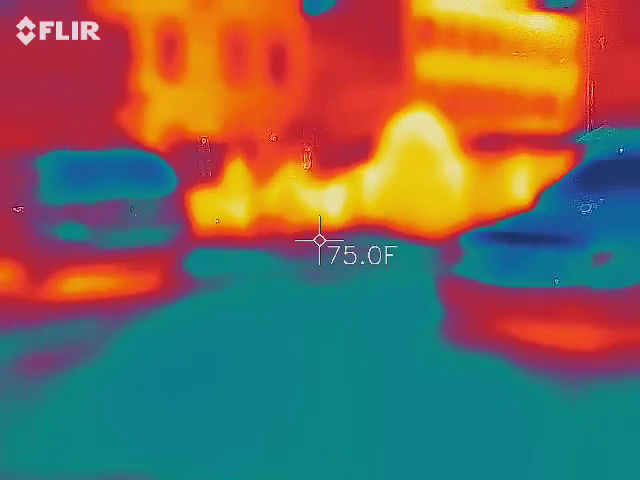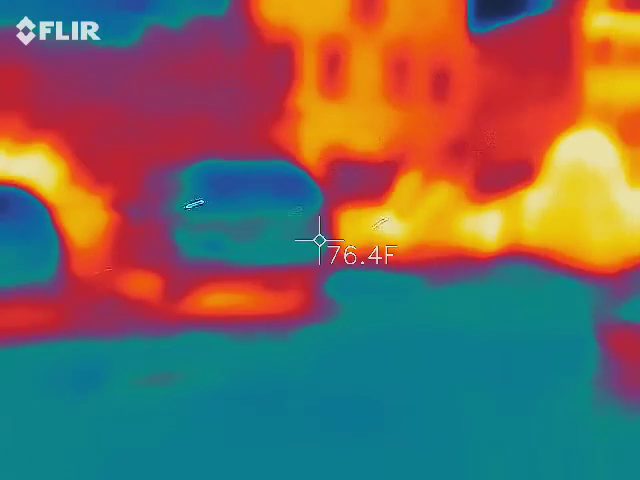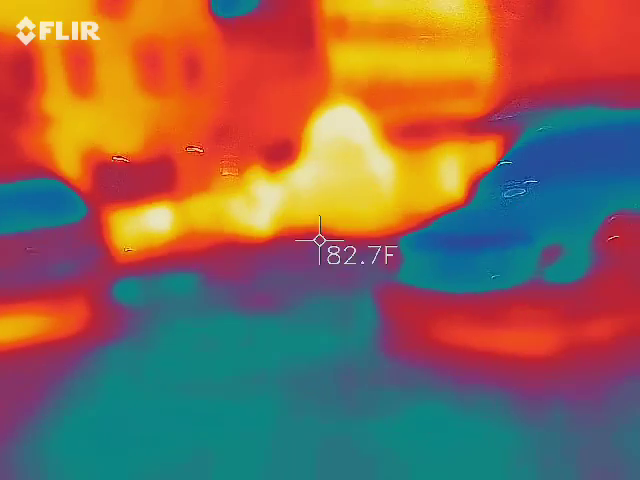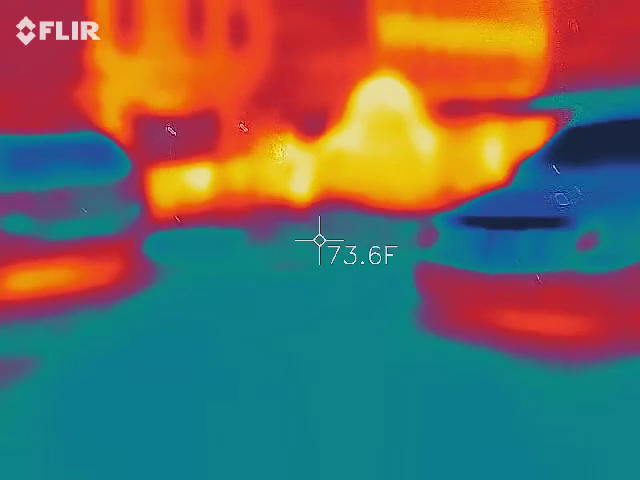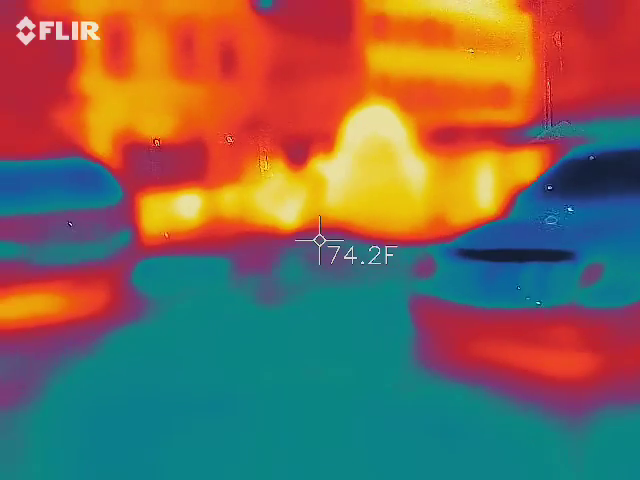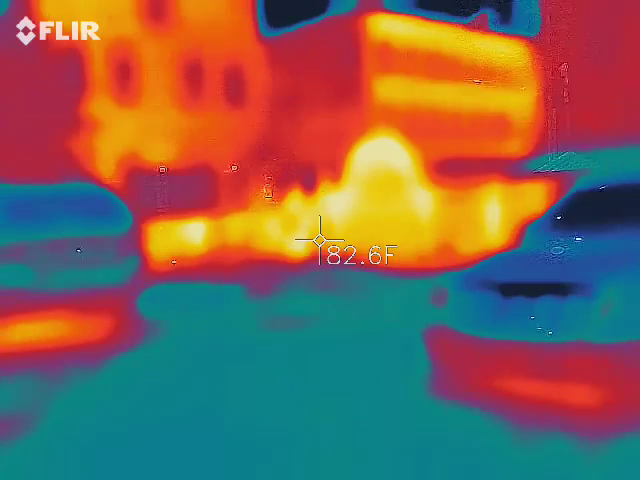It wasn't like that. See how high it is over there? Look at how hot it is over there on that wall where they are. Well, that doesn't mean anything though. Where's mom? Remind me to look over here because it's got cold. It's very cold at the bottom.